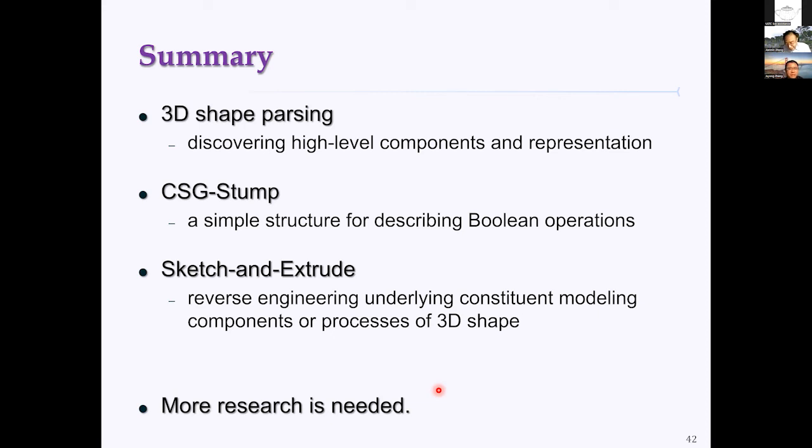Well, actually, I have no clear answer to this question, but my thinking is like this. Those neural representations are quite interesting, especially in the computer vision community. But in the CAD industry, which requires very high precision representations, there may still be some problems so far.